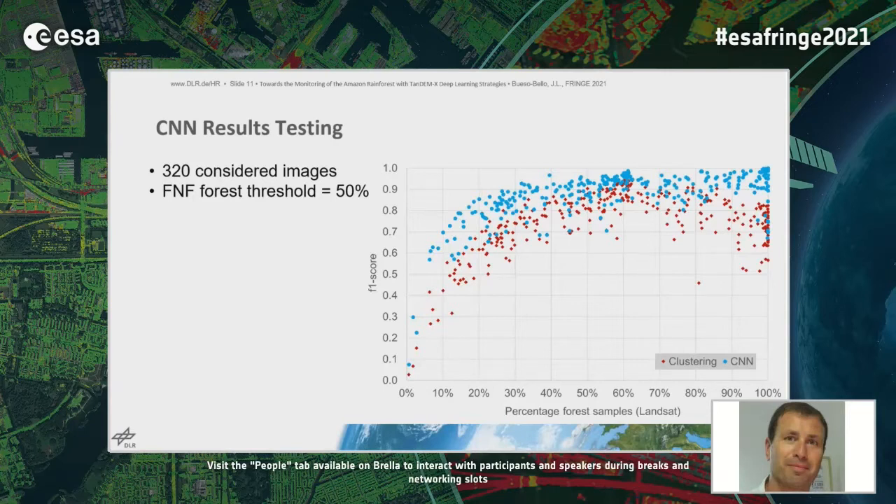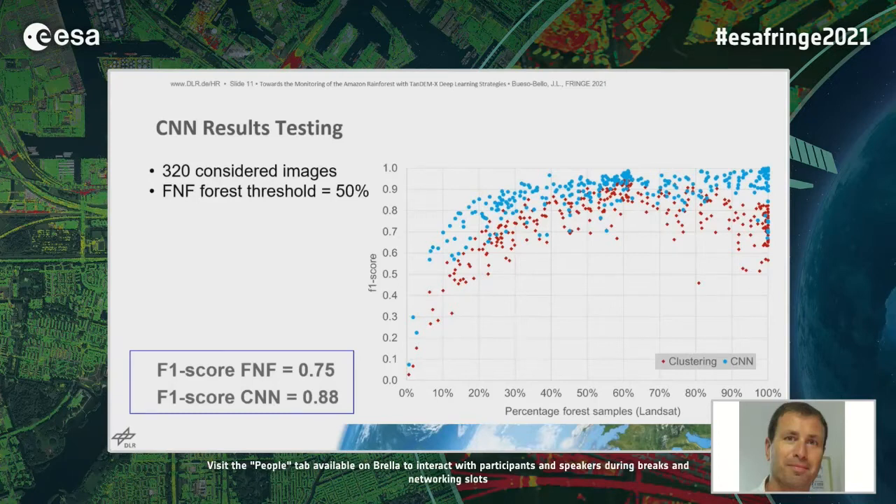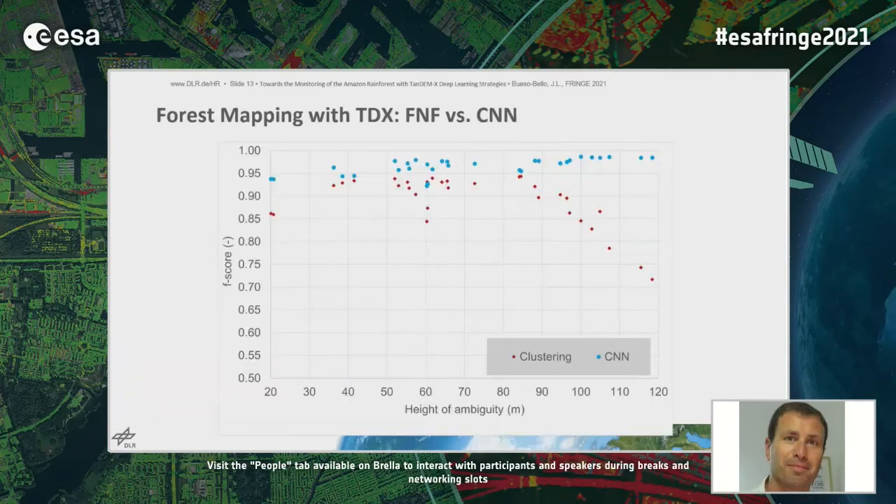Here we have the mean values we obtain, which is a significant improvement of the CNN with respect to the clustering approach. Here we use different images. Next slide, please. Different images over the same test area. These are the so-called long-term system monitoring areas, where we have acquired images with different height of ambiguity. Here it is also clearly visible that starting from a height of ambiguity of 90 meters, the CNN performs much better than the clustering.